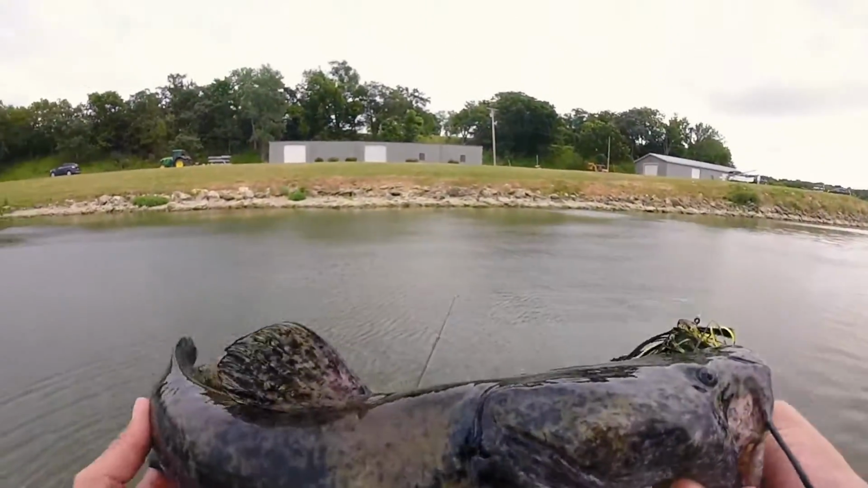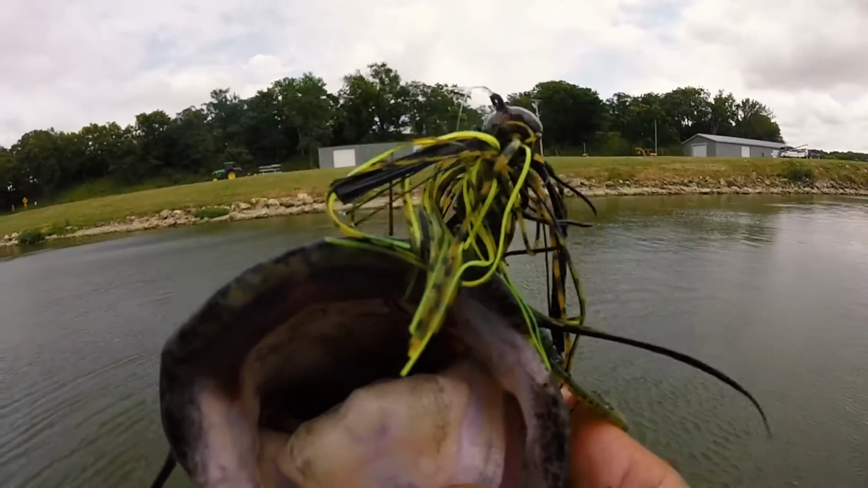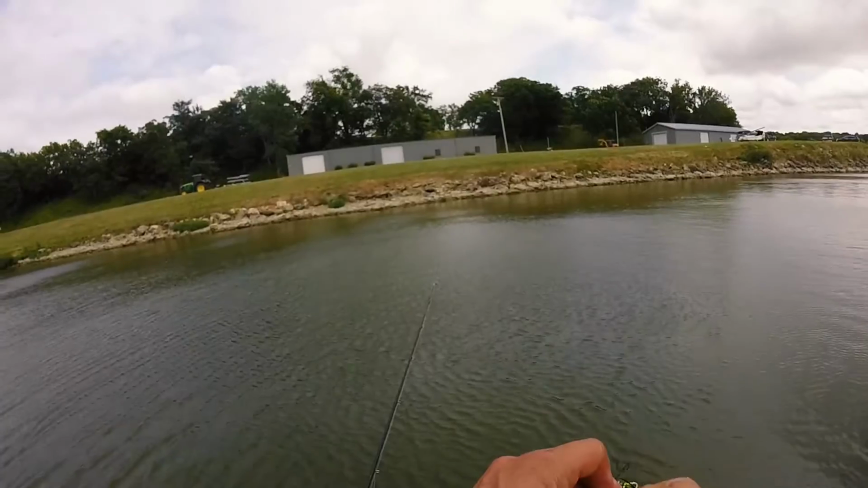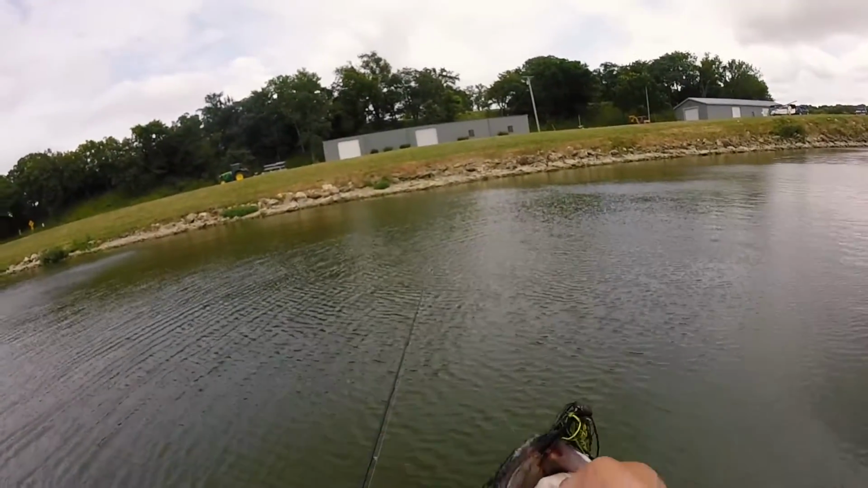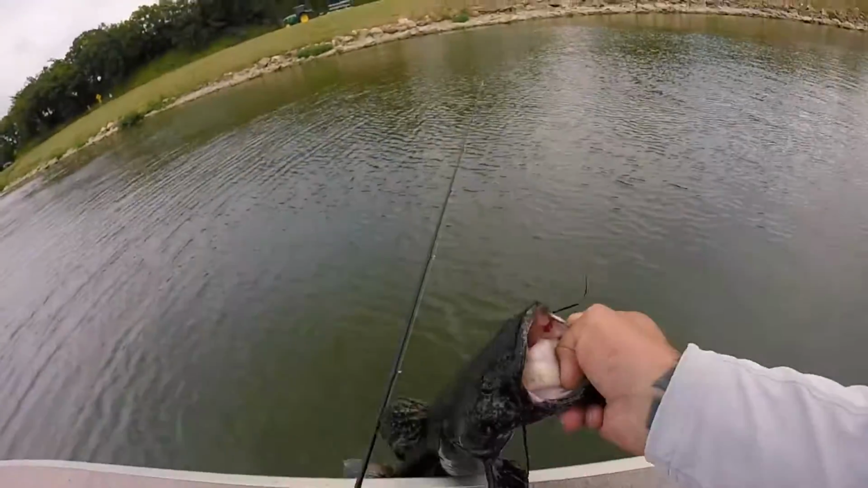Look at this cool looking guy. Man, I thought that was a giant largemouth. Come on. Cool flathead though. I like these things. Kind of disappointing. I wish I'd already caught a couple bass this afternoon, I should say. It is like 1 o'clock.